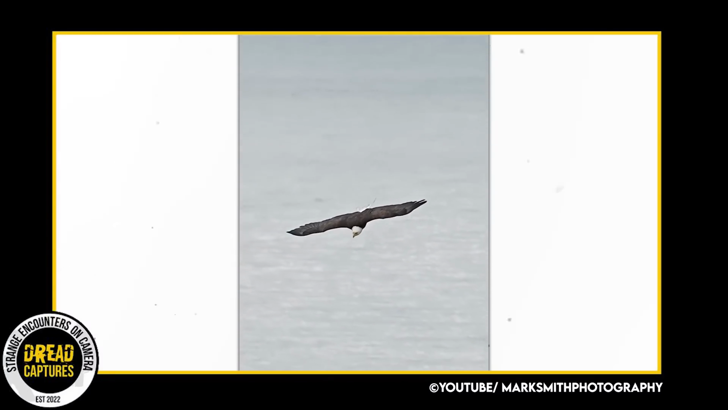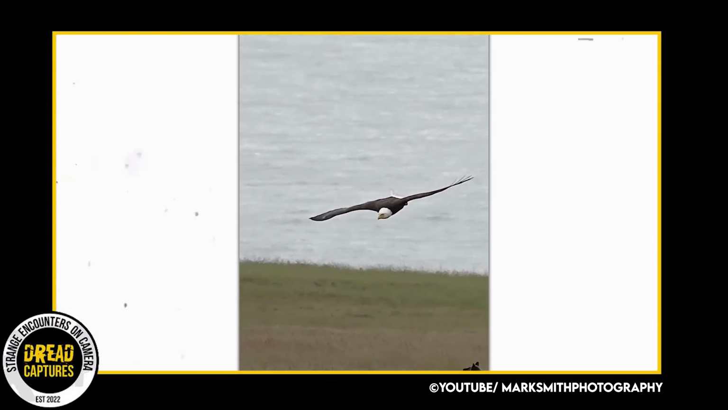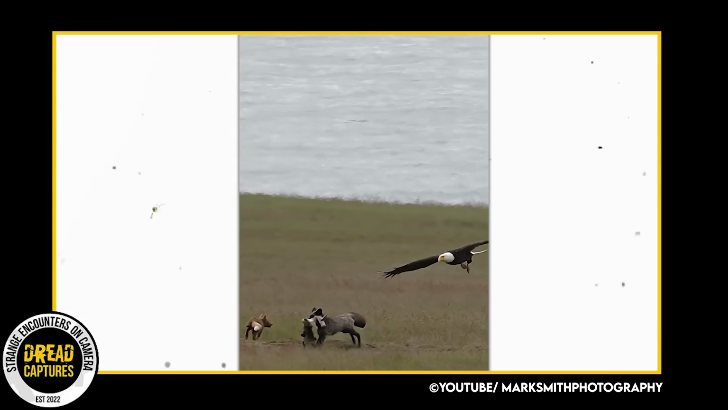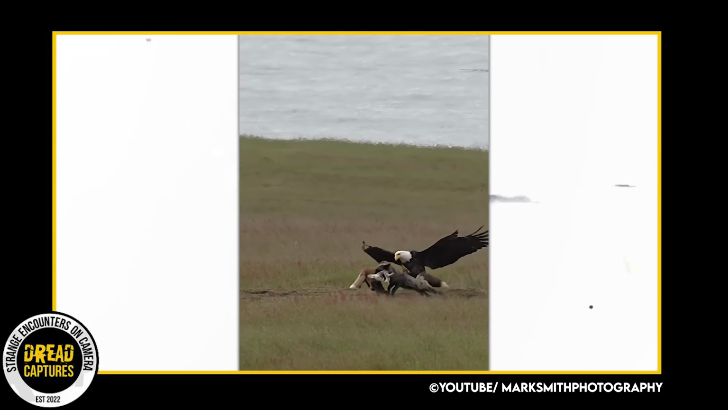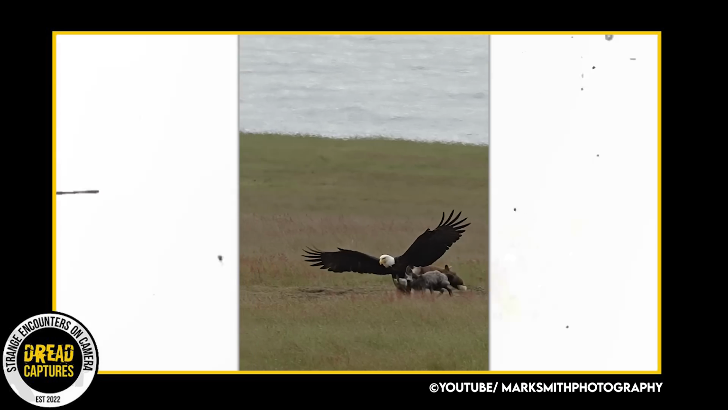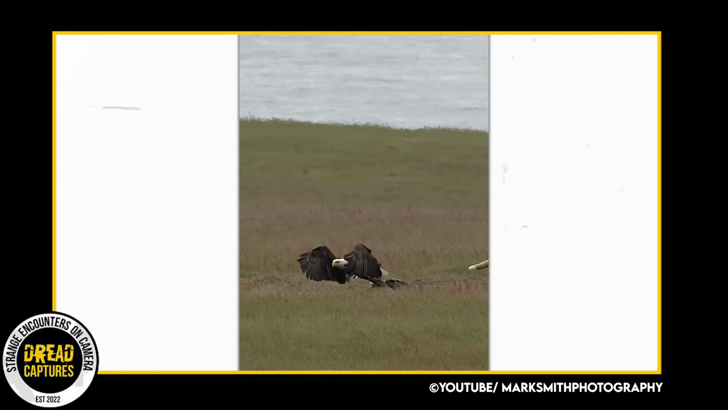Just unbelievable footage here. Look at this. We see the eagle gliding in slow motion through the air, waiting for what he has his sights locked in on to come into the screen. And would you look at that? The eagle is swooping in and trying to rip this rabbit from the mama fox's mouth.